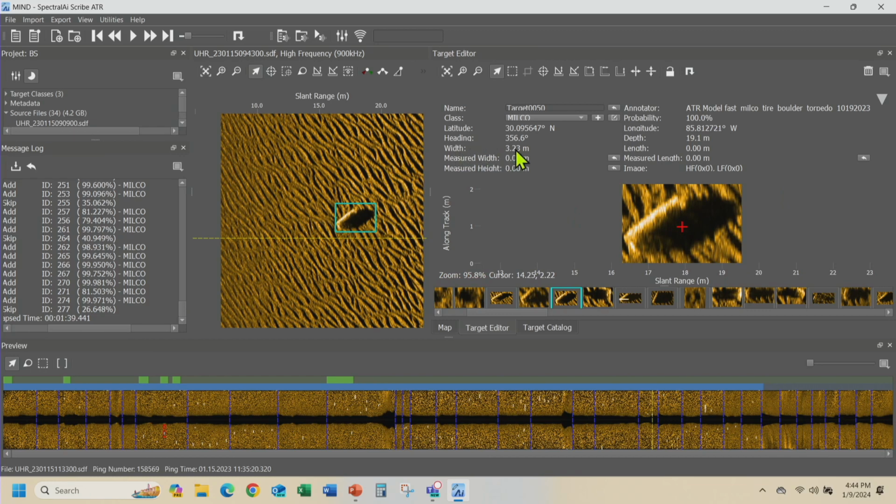So you can see the width of that target and you've got an idea of the size of it. You can sort those targets as well. Let's say you're only interested in mines which are bigger than 1 meter. You can say only show me the targets which are bigger than 1 meter, and ignore the rest of them.